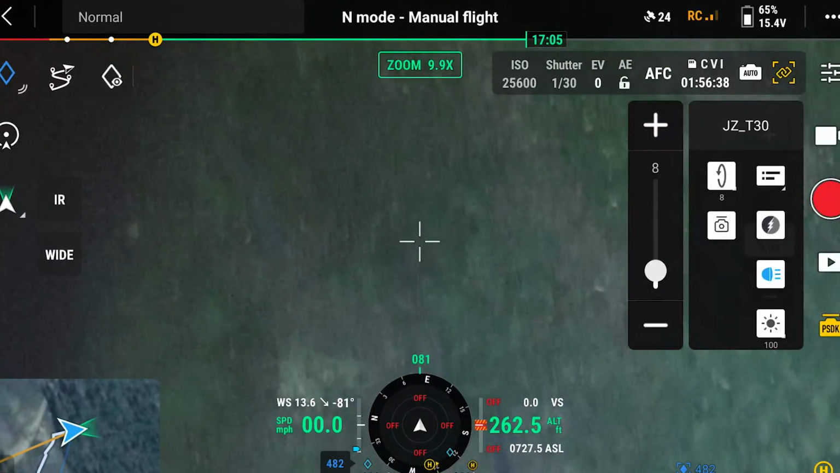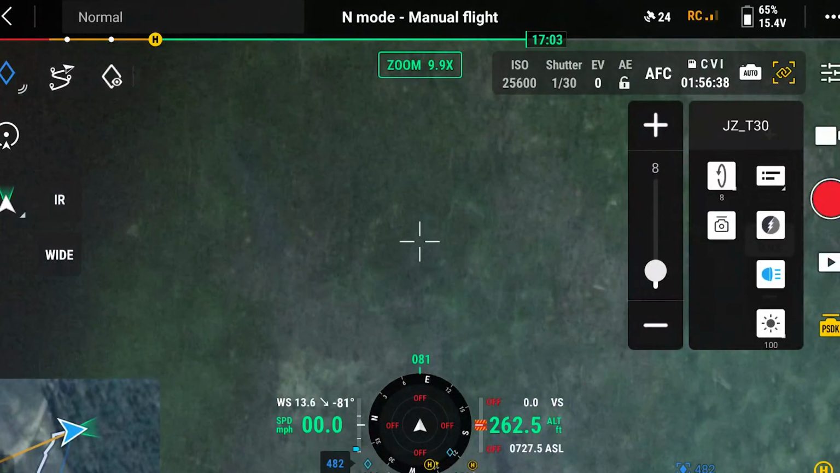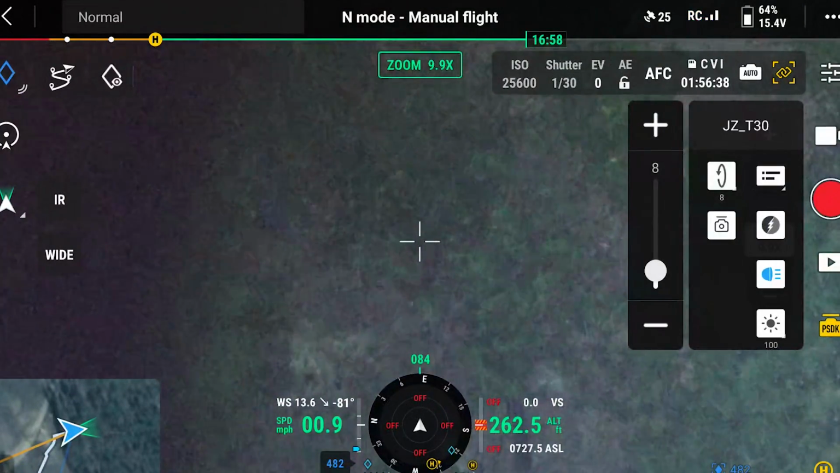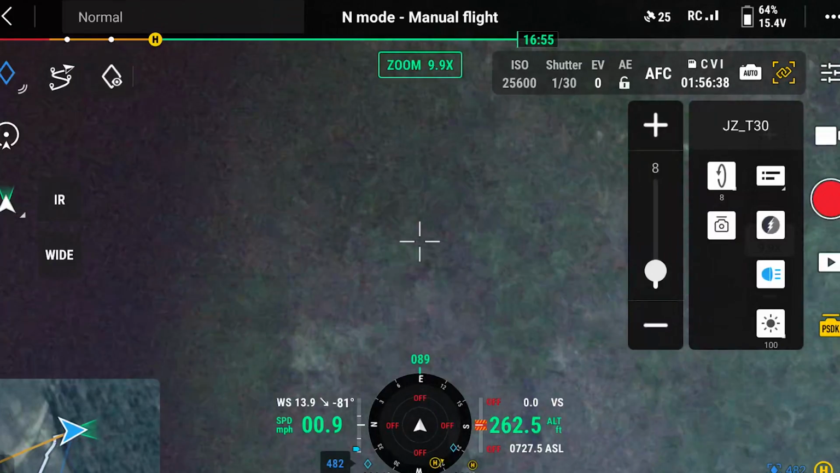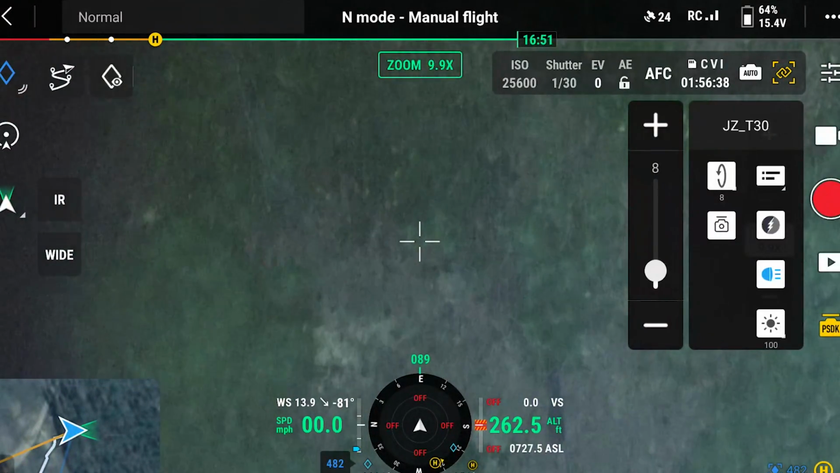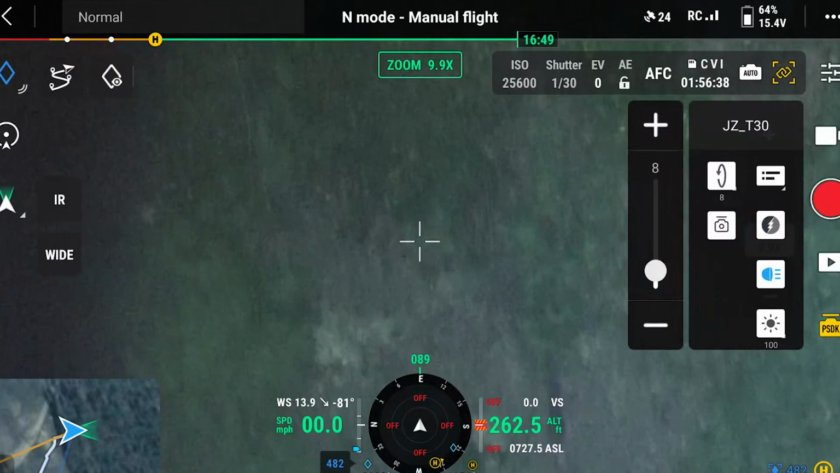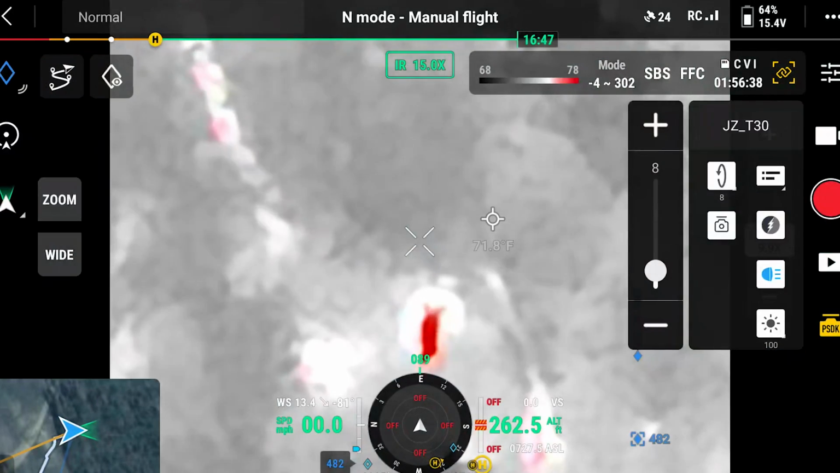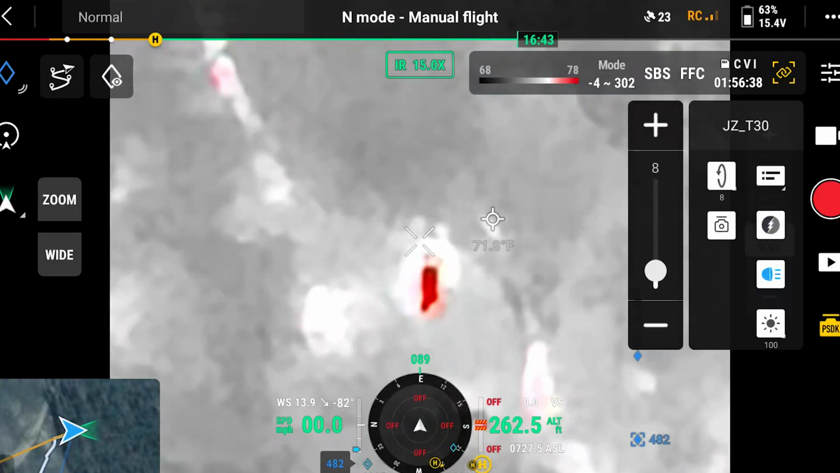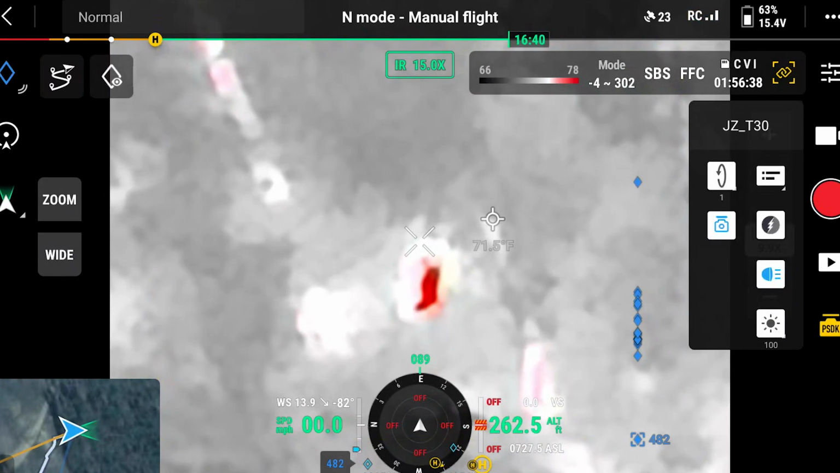Centered in the frame, top to bottom. And that's probably because it might be perfect at certain altitudes and way high, way low at others. I just turn off that gimbal control. No, I saw you did. Yeah, so see the two buttons on the left? Turn that one right there.